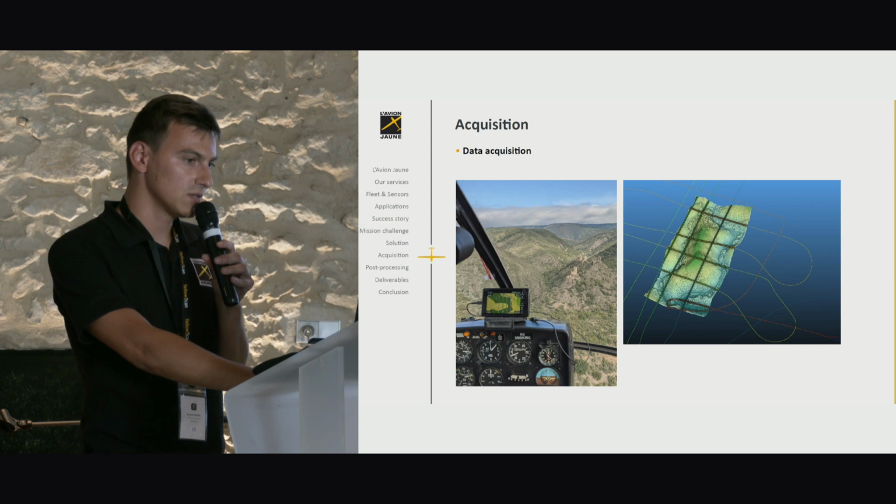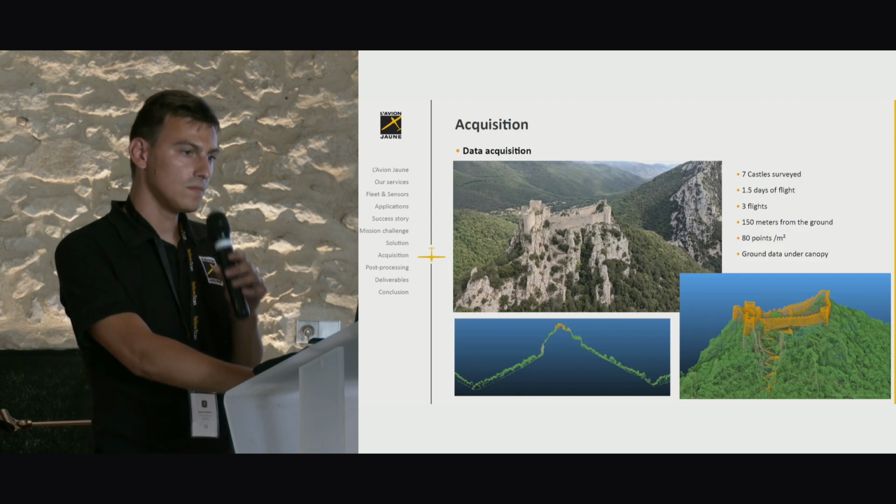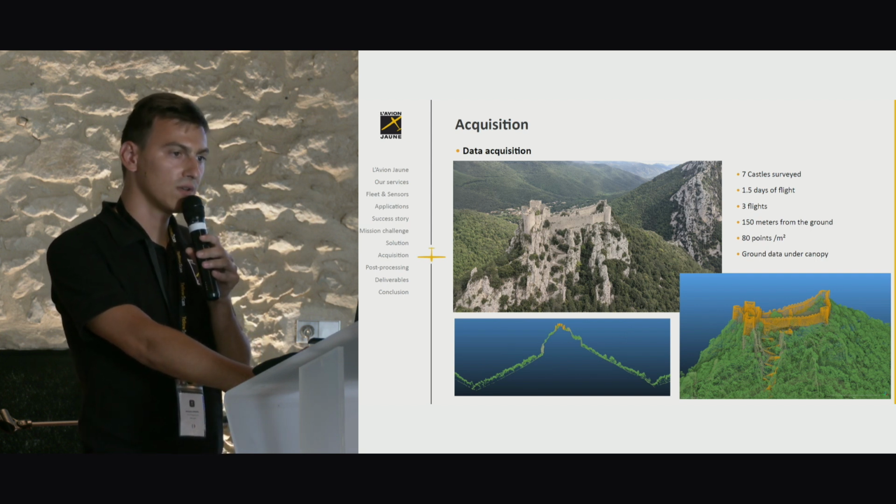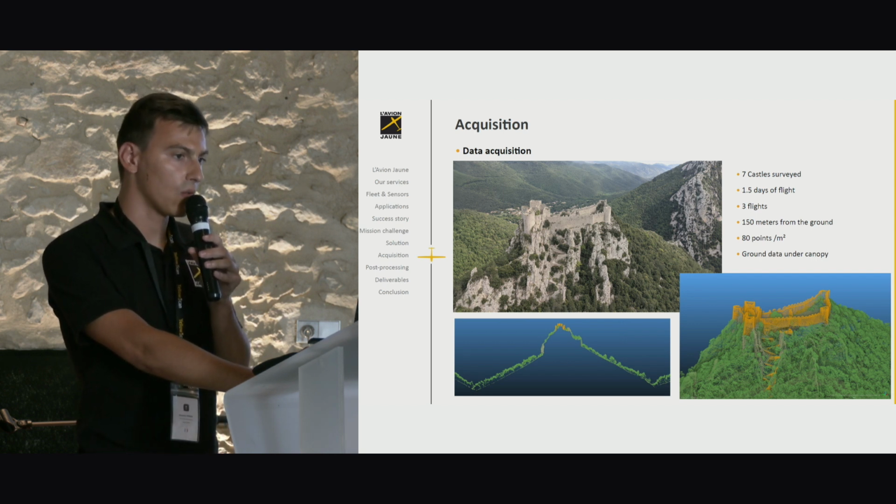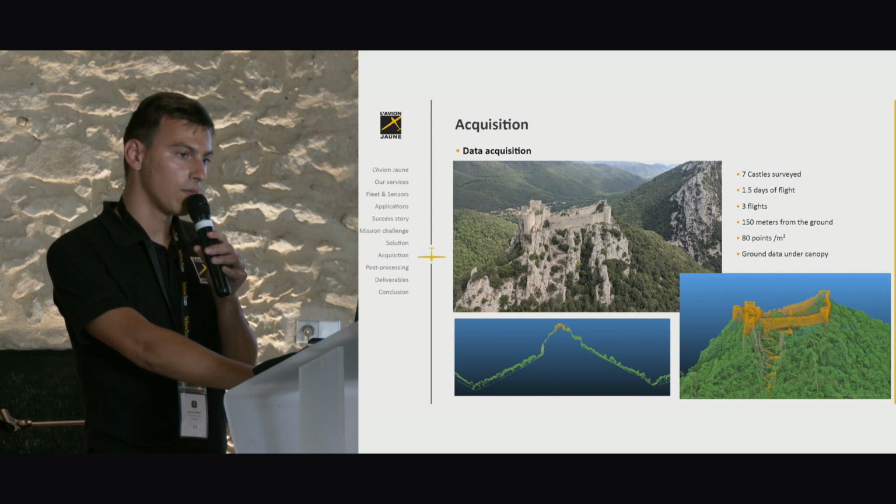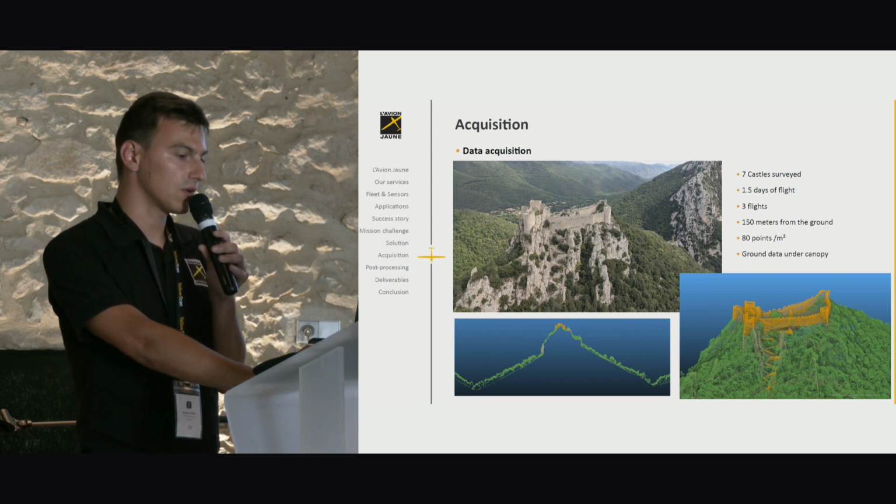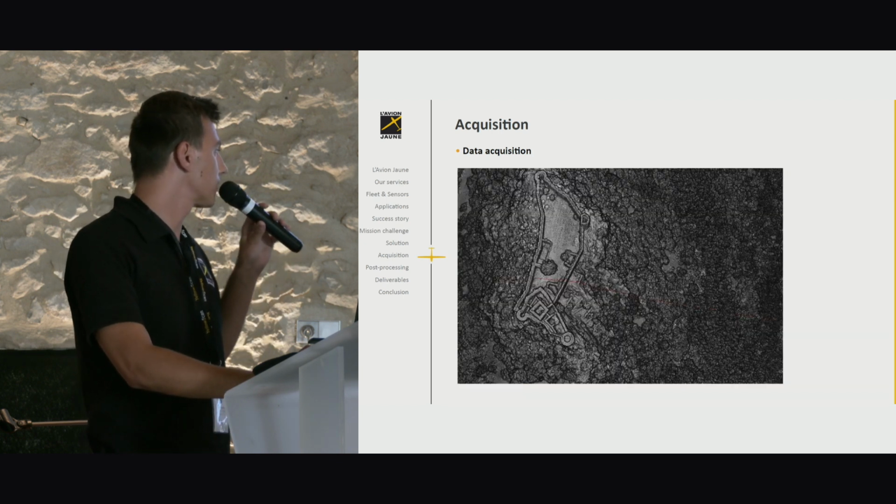Okay, this is the acquisition. So we surveyed 7 castles in morning flight and 1 day of flight, just 3 helicopter rotations. We fly 5,000 feet from ground. We have a high density point cloud and ground data under canopy. So this is the point cloud.